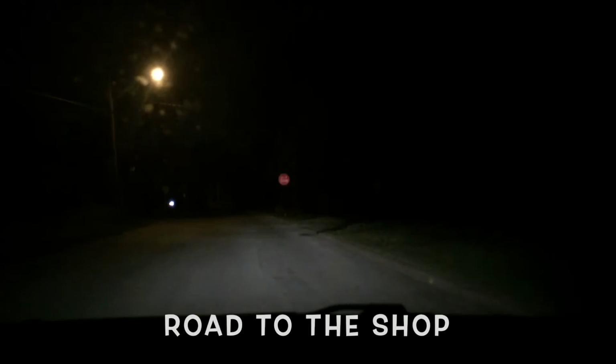There's my put your goddamn seatbelt button. This camera mode is stupid. It's like, there we go. That's better.